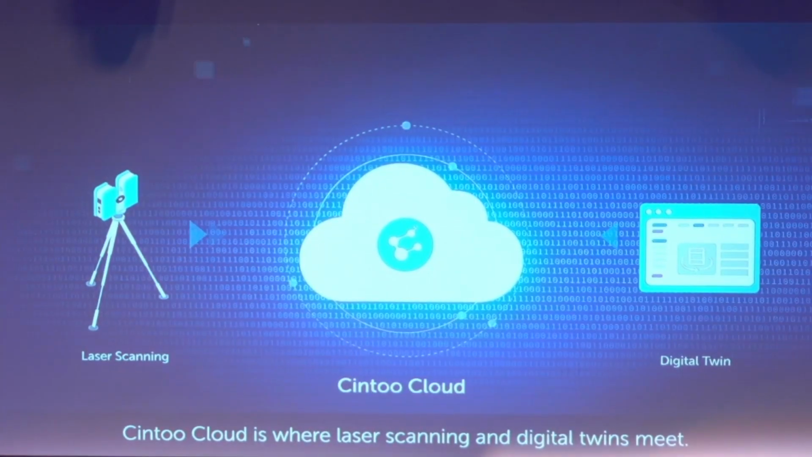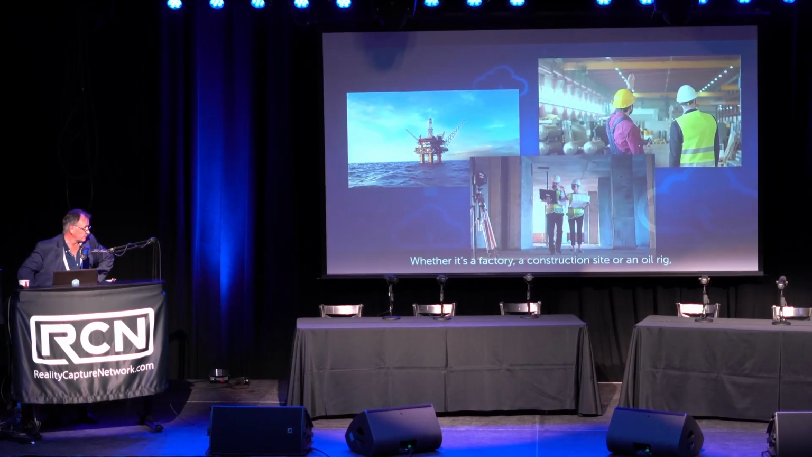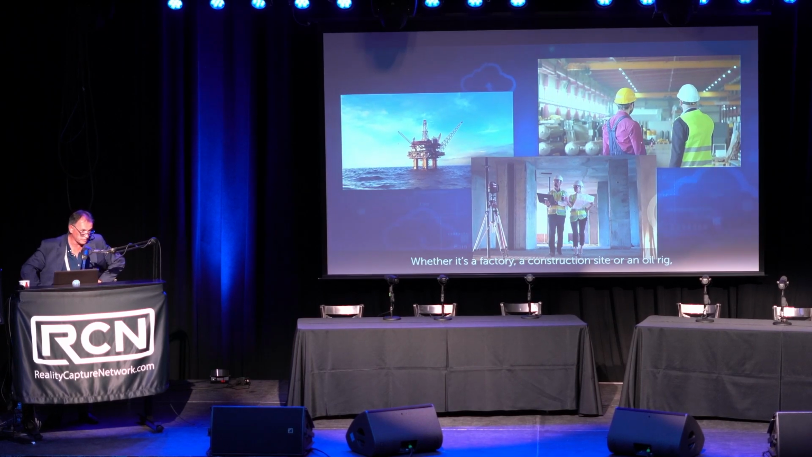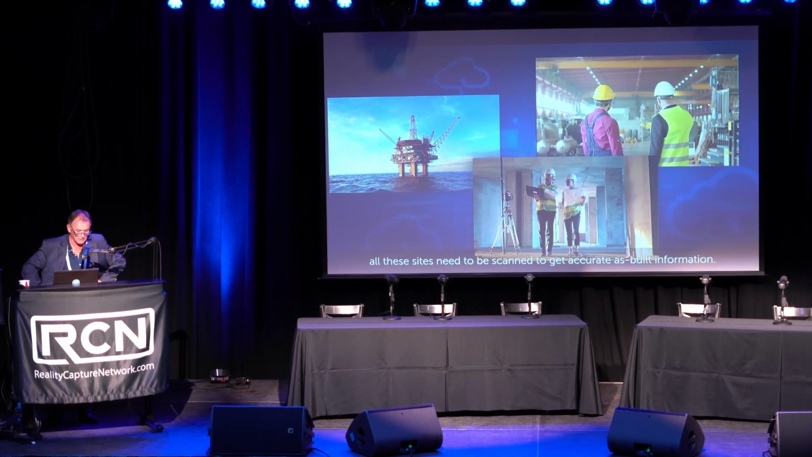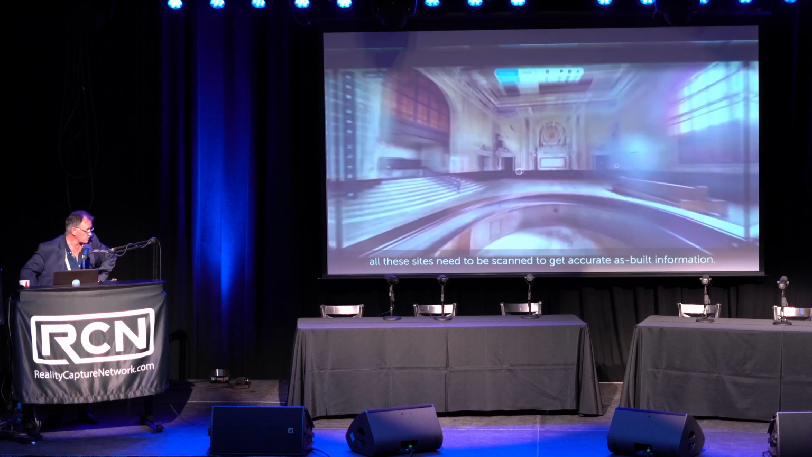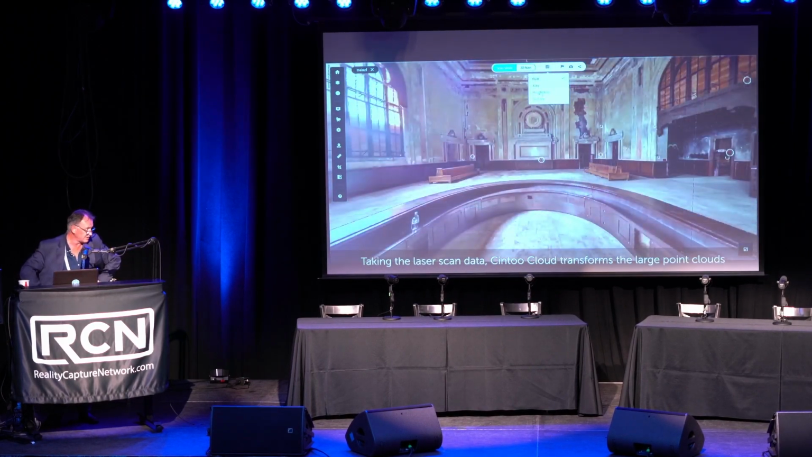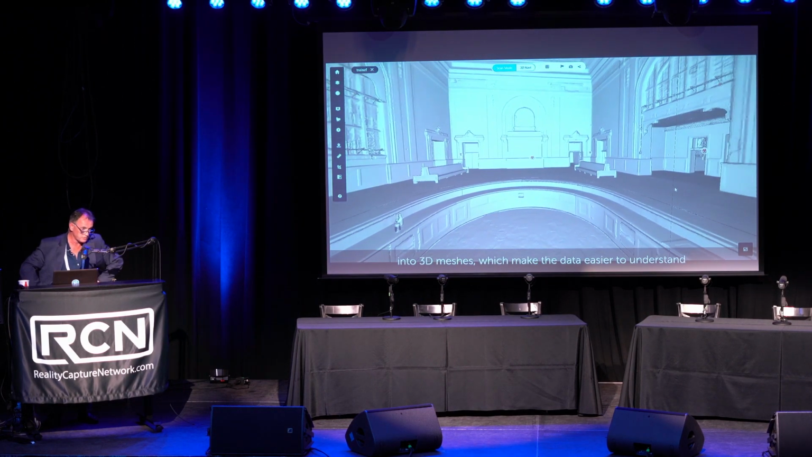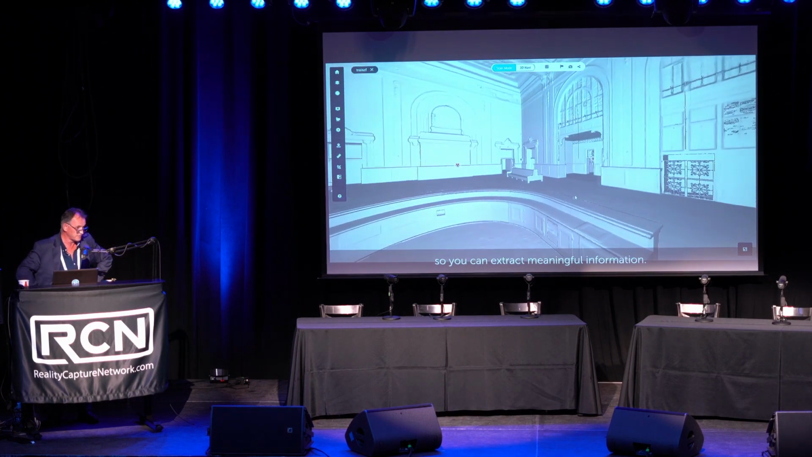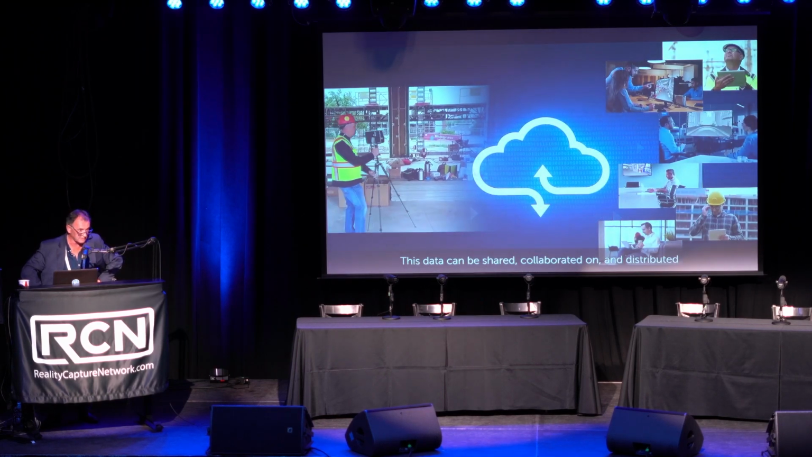It all starts by capturing the as-built conditions, so we are very familiar with that. It works for all kinds of spaces, being factories, oil and gas facilities, or a construction site. And this is our core technology. We will turn your point cloud data into a high-resolution 3D mesh, which you can view as a surface mesh here. You will see in my live demo the quality that we can get for this mesh.